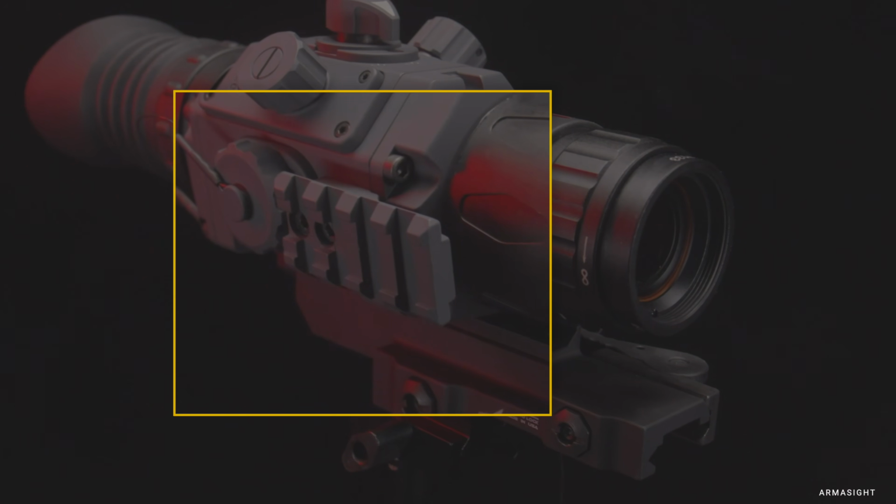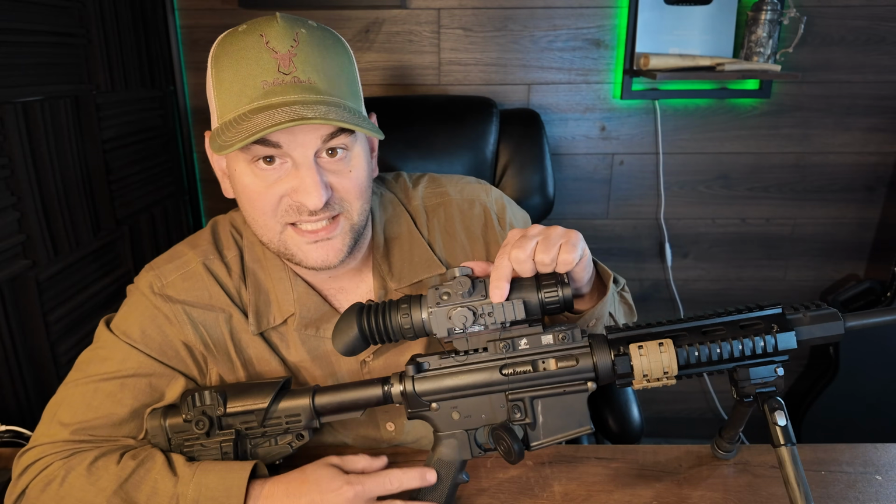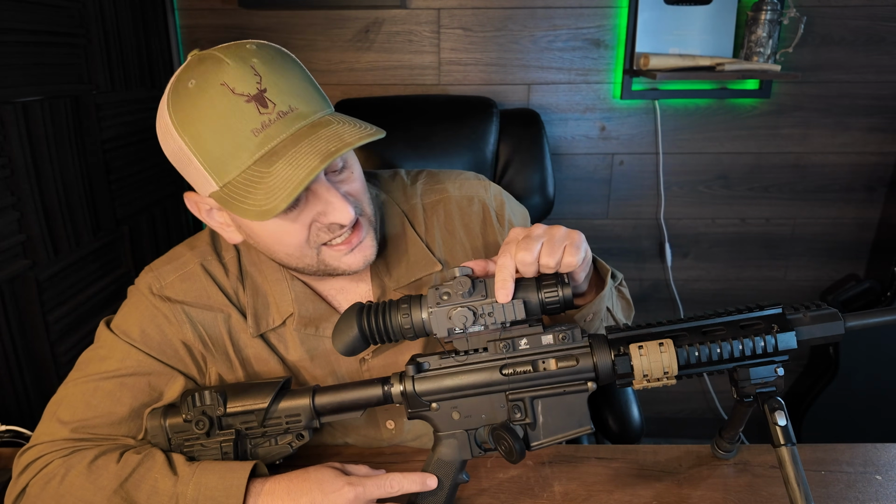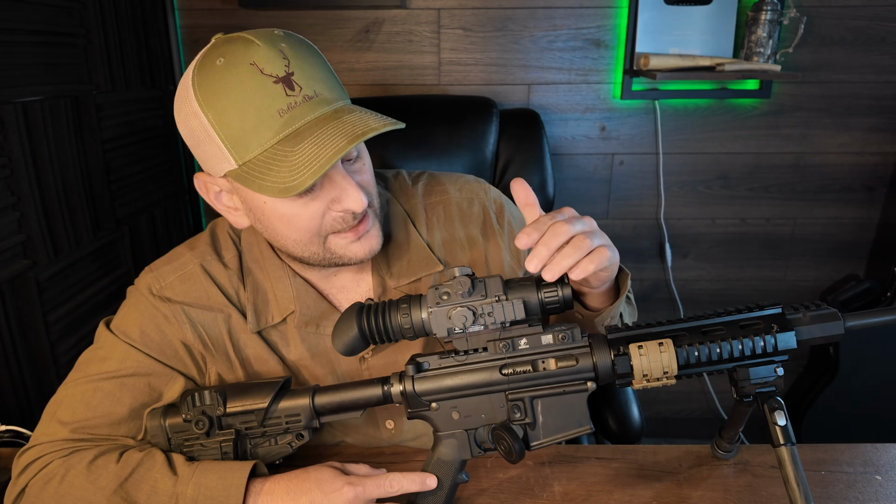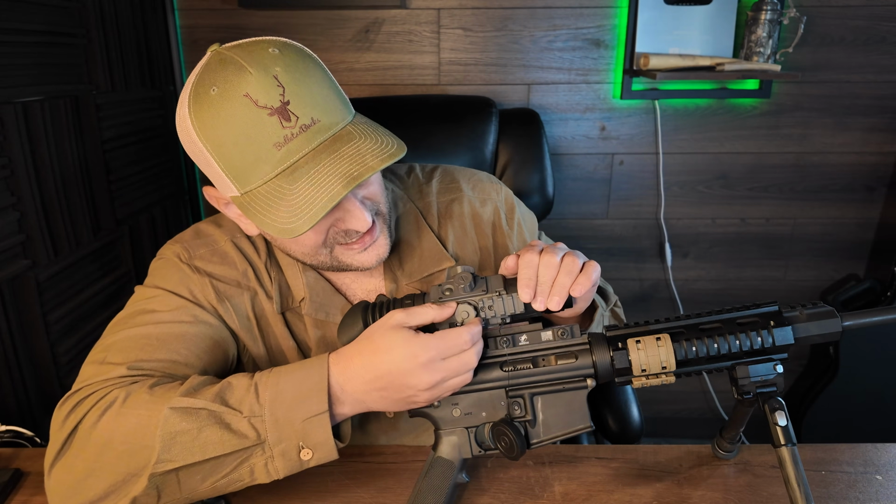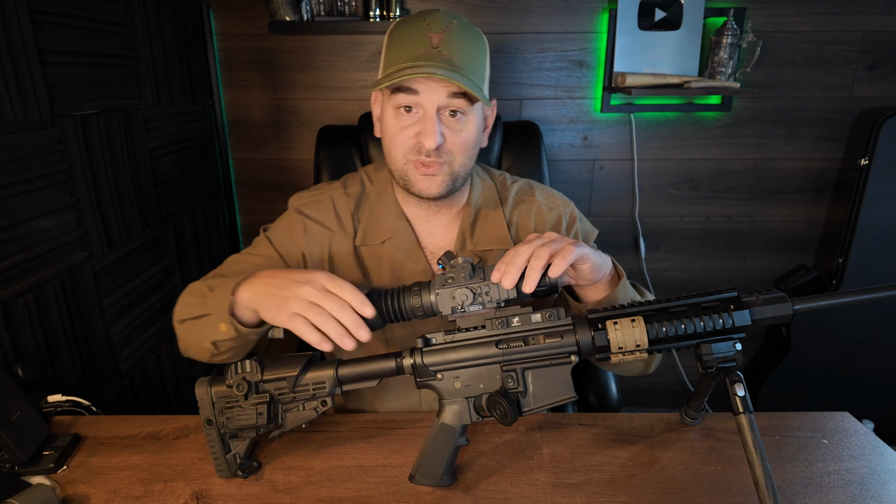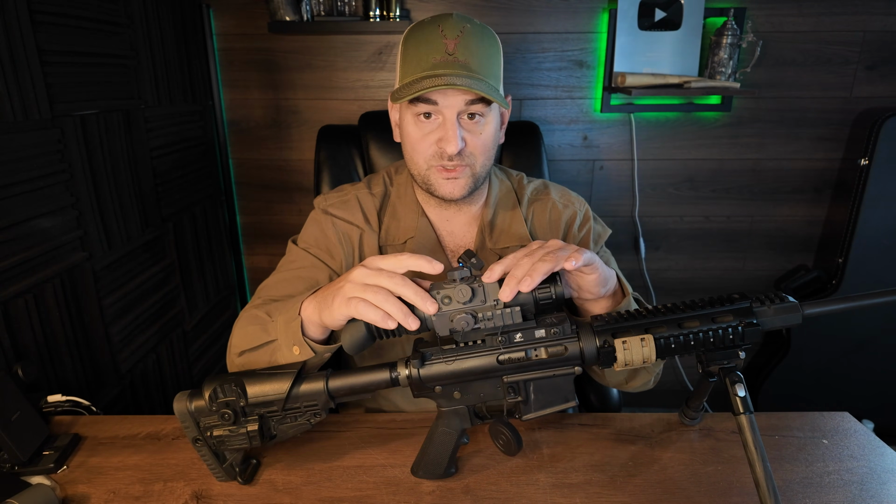And then on the right side here, you have a diving board little Picatinny rail so you can mount a red dot, a laser rangefinder, you name it. You have a metal knurled cap that is sealed with an O-ring that houses your USB-C port. That's your data port, so you can transport pictures and video from the scope itself. This does not take an external micro SD card or anything like that.